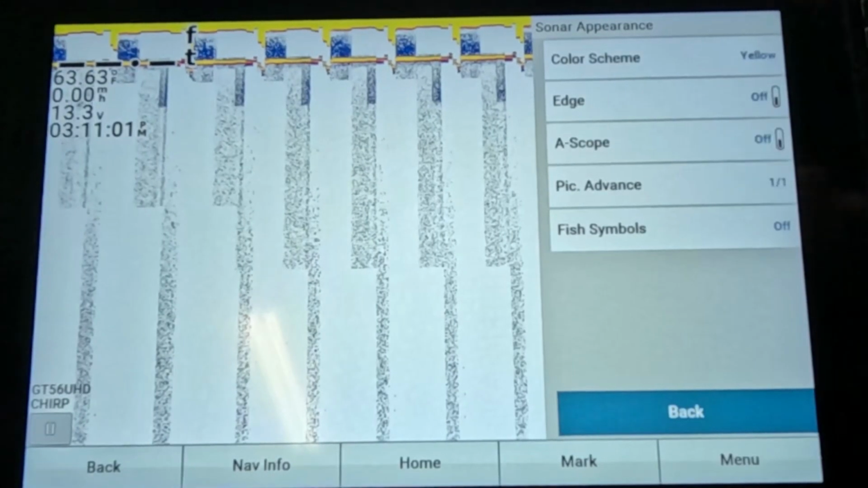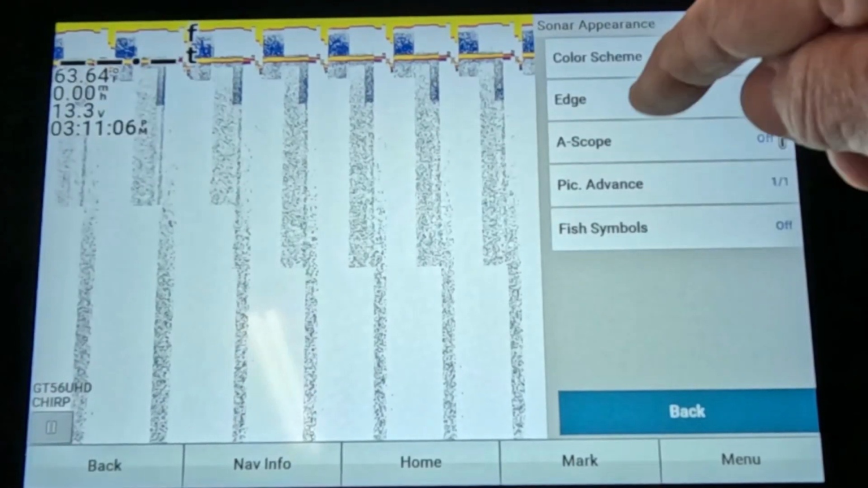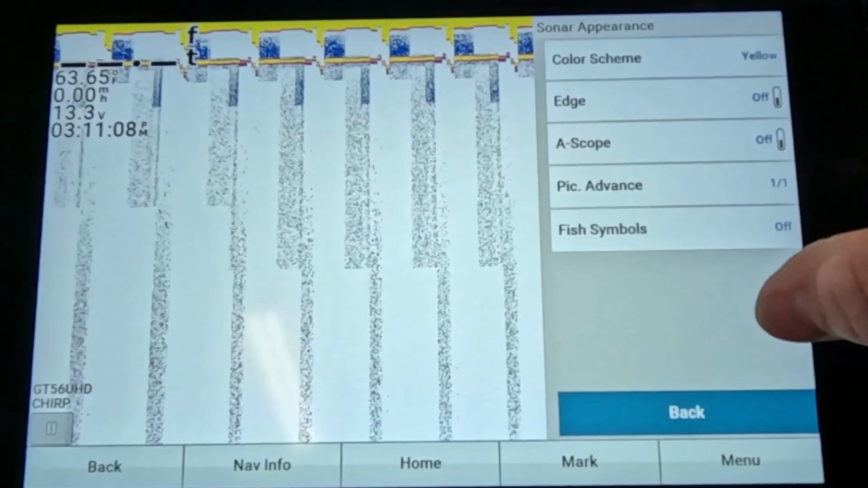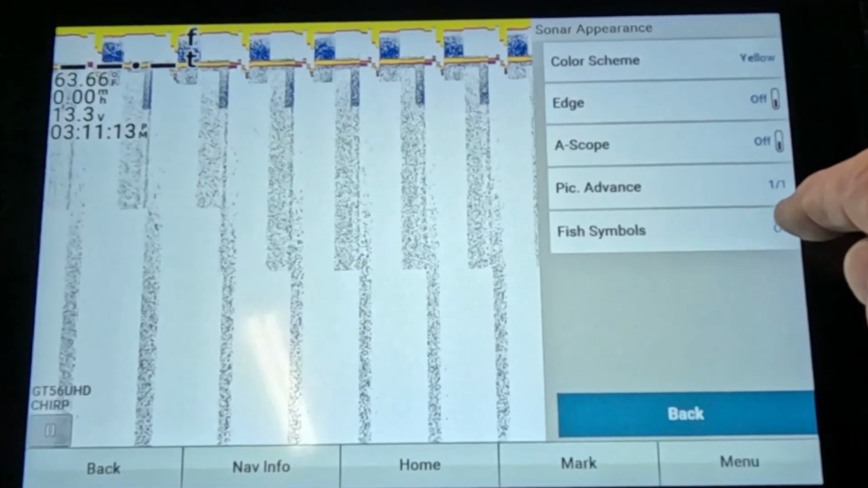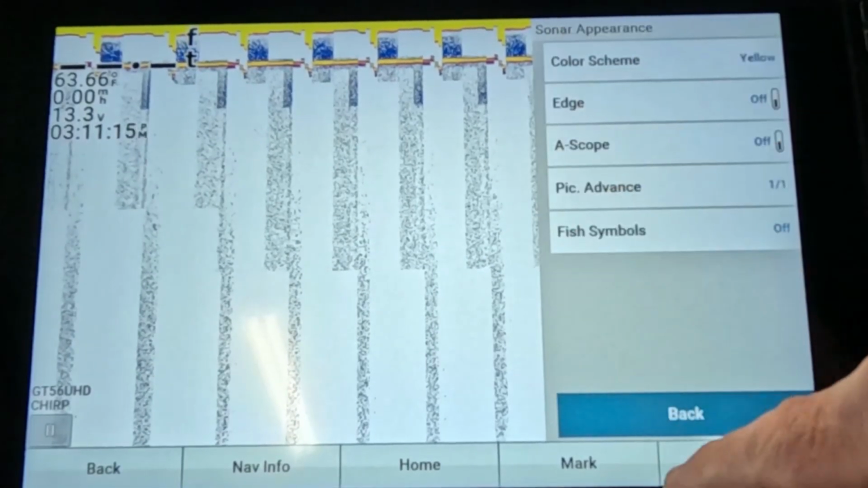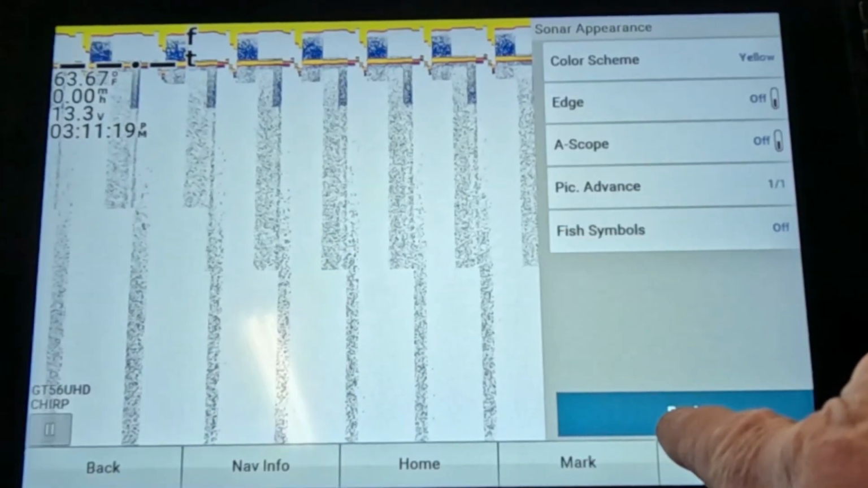A scope, I leave it off. I don't like it. That's that little scope that'll be on the side of the unit, or be on this side actually. And it's just an extra little scope. I don't like it. So in fish symbols, I don't like those either. I got LiveScope up there I'm going to use, so I don't really need those things cluttering up my screen.